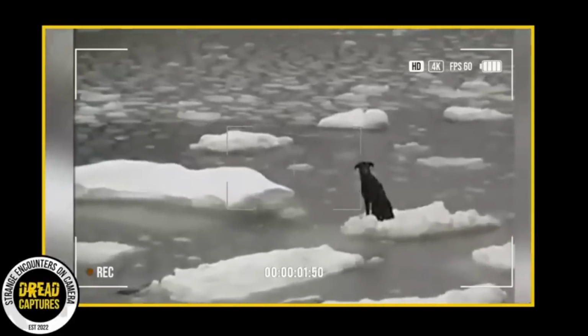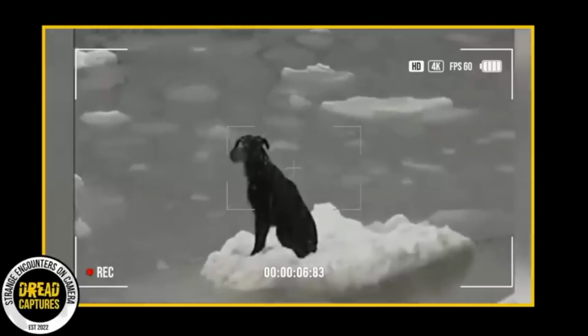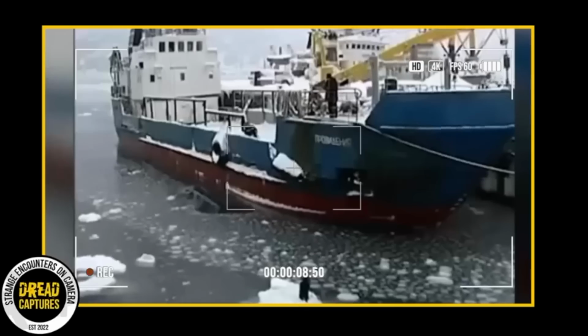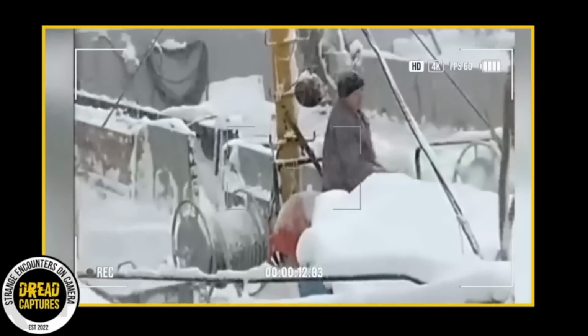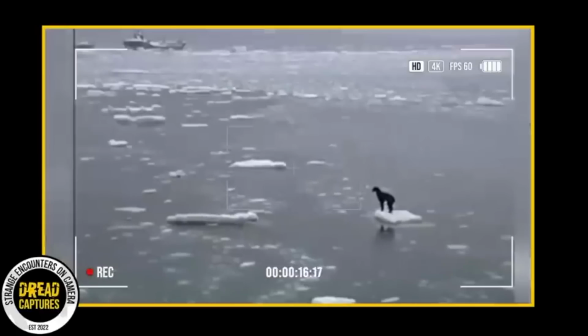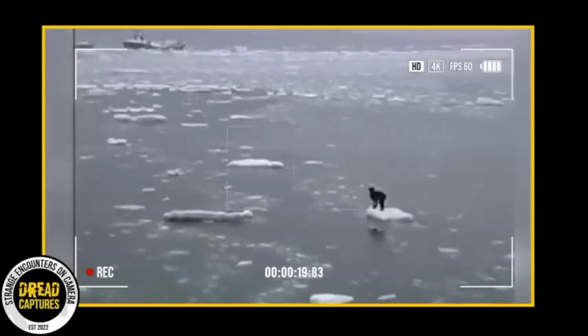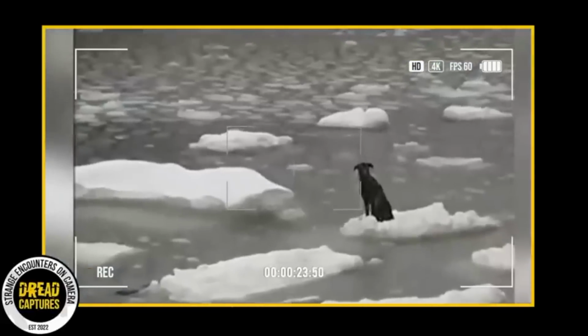Another dramatic rescue unfolded in the frigid waters off the coast of Russia. A lone dog, separated from his pack, found itself stranded on a drifting piece of ice. The harsh wind and icy temperatures threatened the dog's life. Now, authorities were called, and on shore they recognized the dire situation, and they called for an ice rescue team.